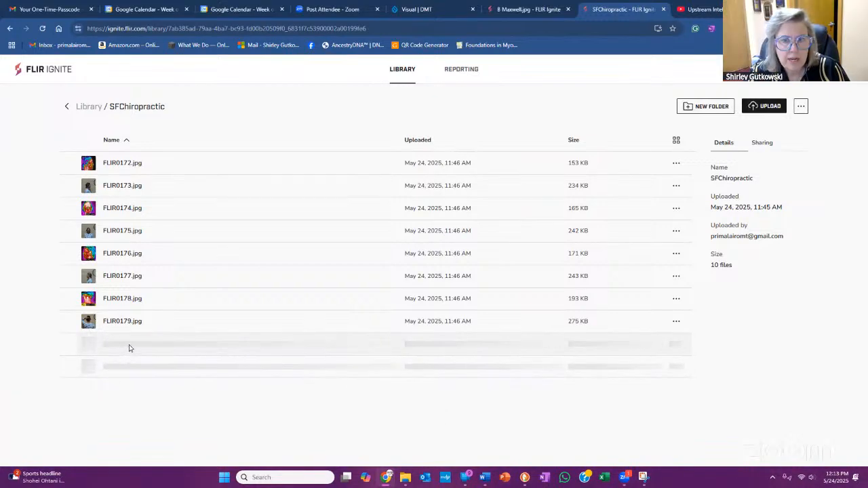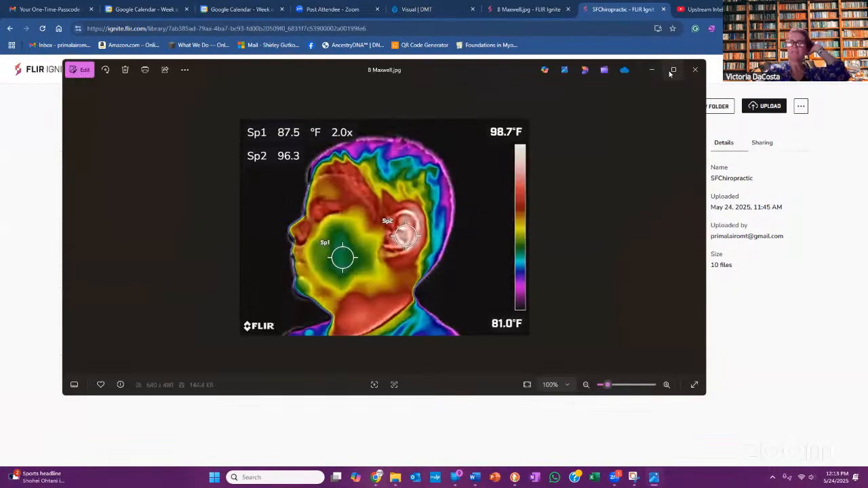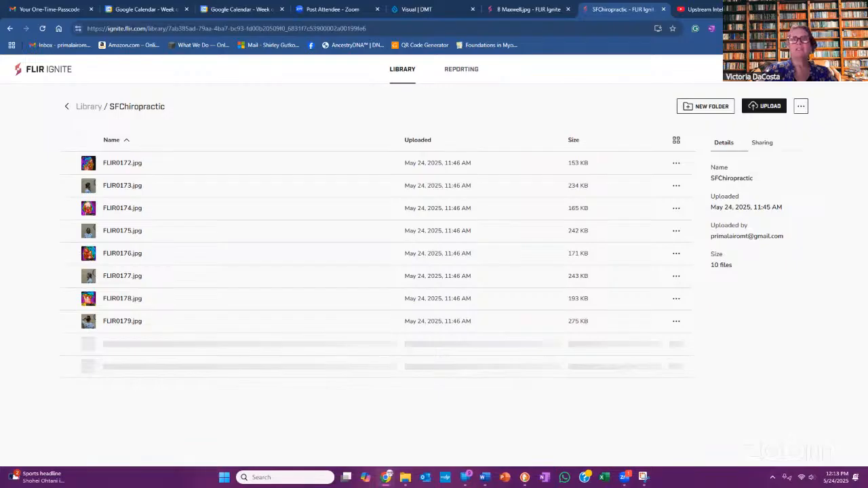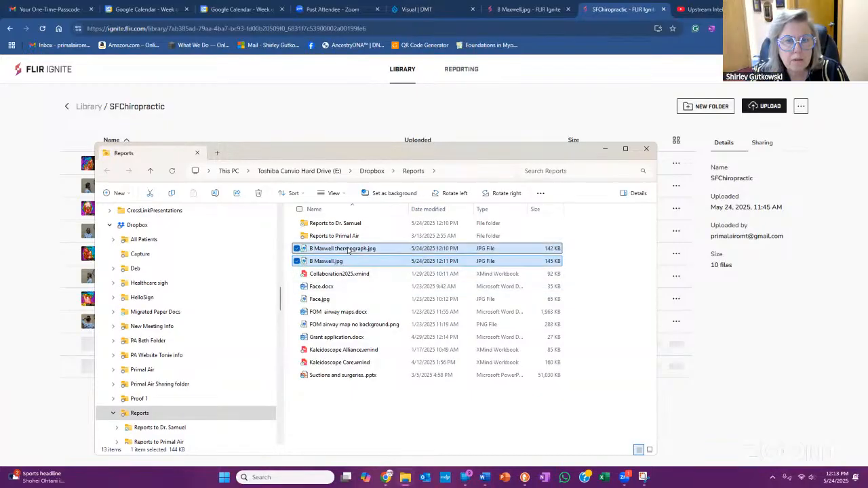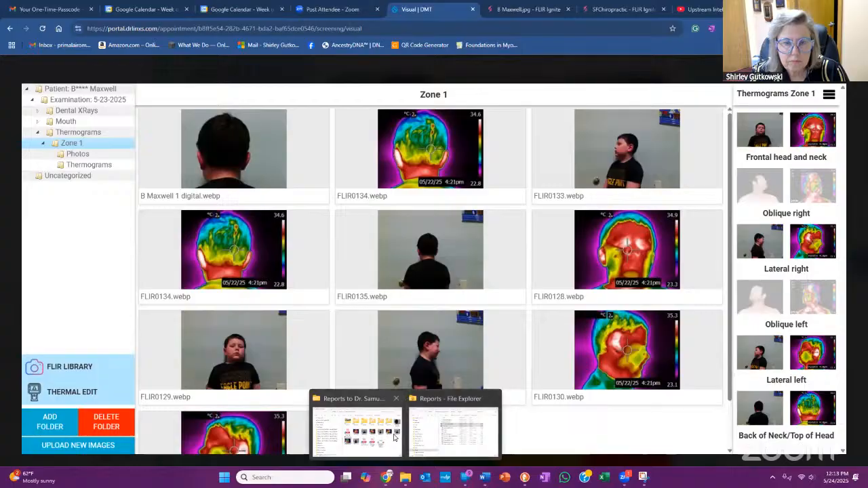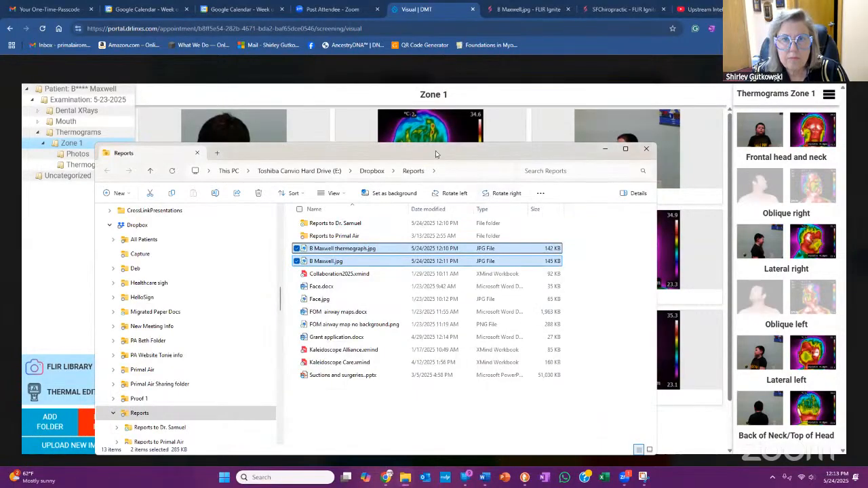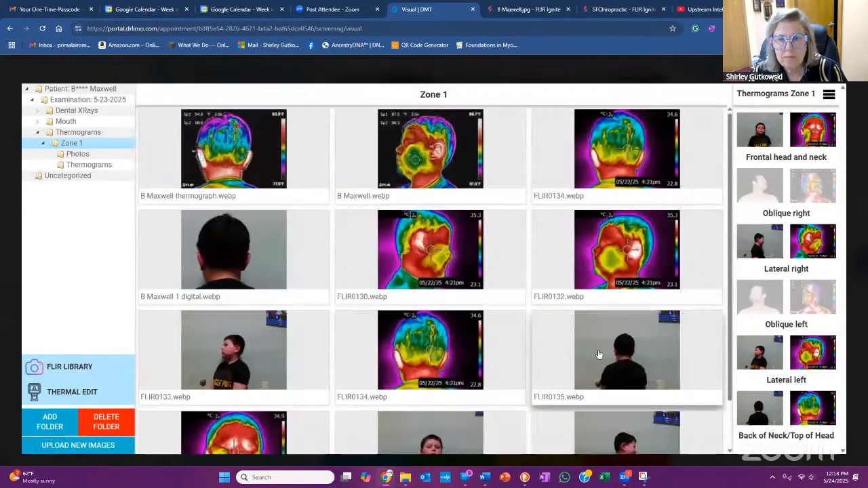Okay, so now they're not even in here anymore. So they're in no man's land, or in another folder. I don't know. If you didn't download it, it's still there, because you're downloading out of the FLIR folders. Let's see what happened. There we go.